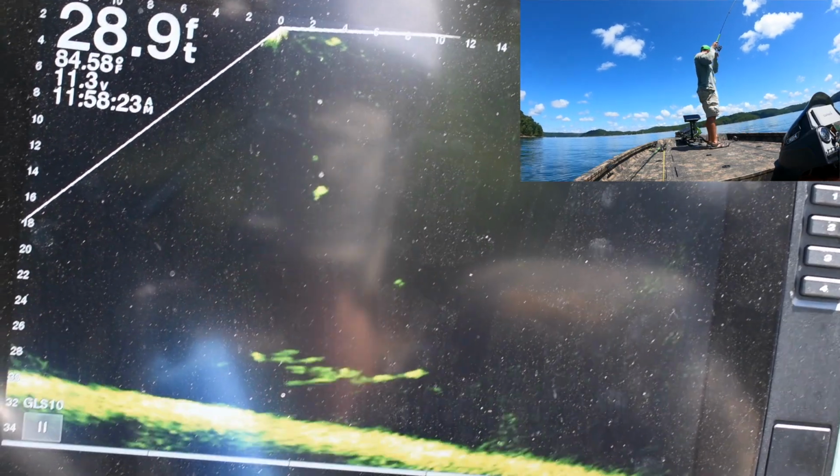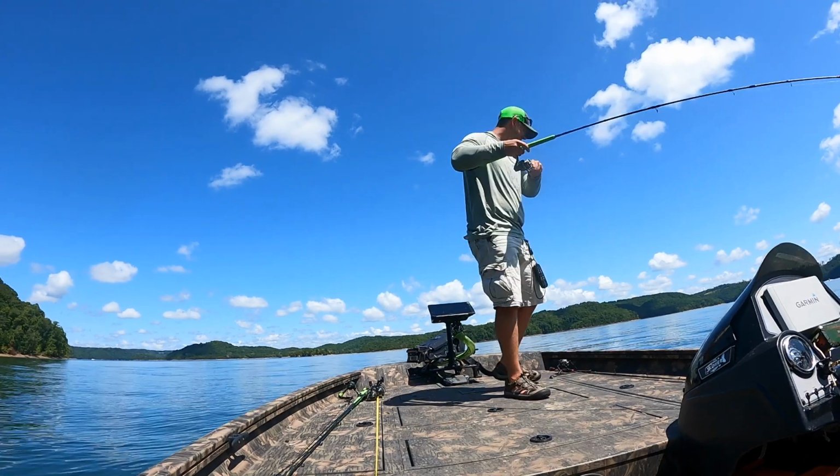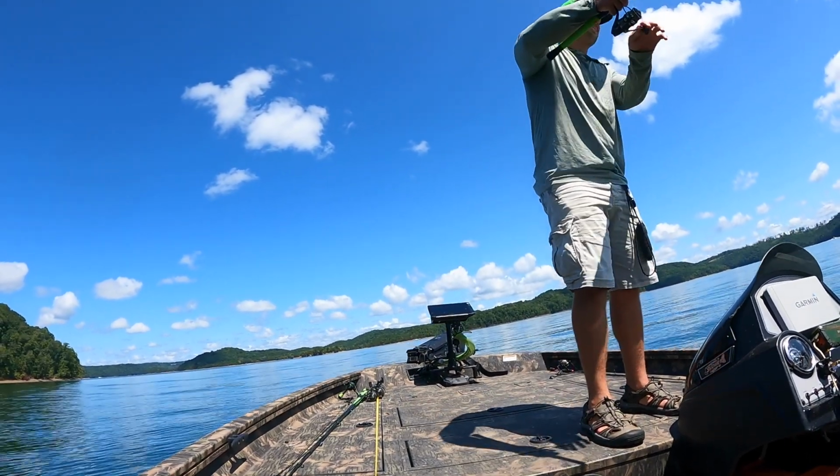And you see right here, picking up a fish. It was actually beside the brush pile. The school was holding off beside the brush pile, but we got some great footage.